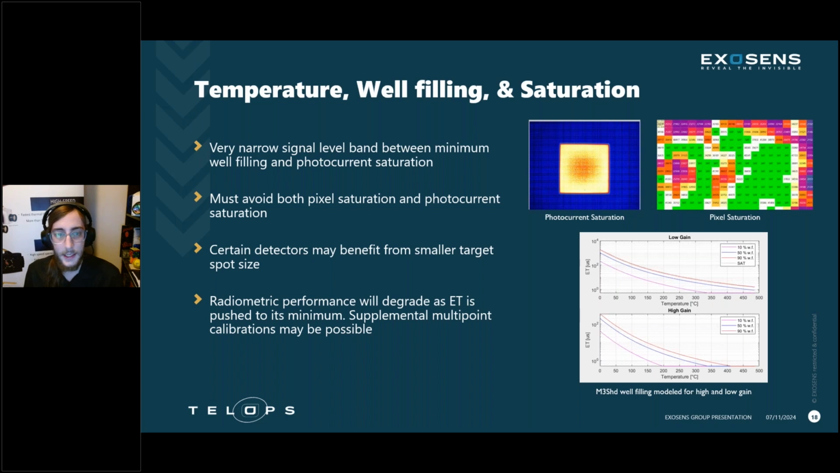So again, I'll sound like a broken record on multiple things throughout this presentation, but it is application to application. You have to make specific choices based on your needs. I will also add at this point, for the M3K and the M3 SHD cameras, we have explored fully going below 1 microsecond exposure. And some of the things we're starting to see as we develop custom solutions for a few of our customers is that the performance is not necessarily uniform below 1 microsecond exposure.